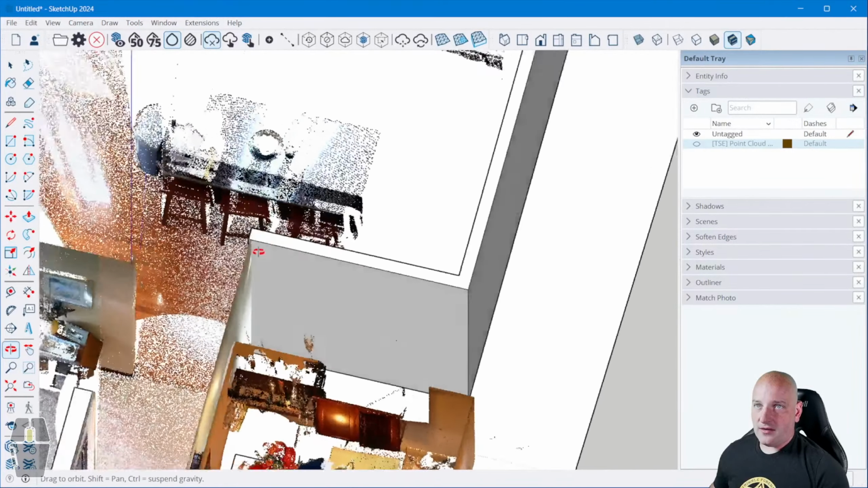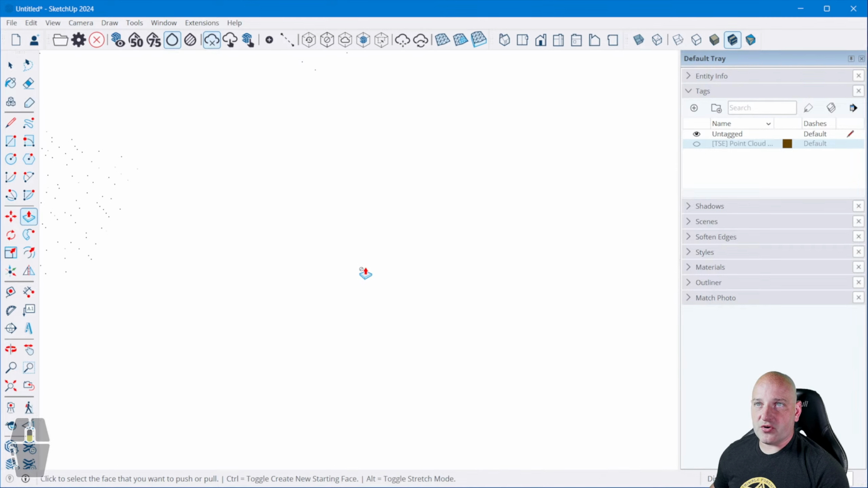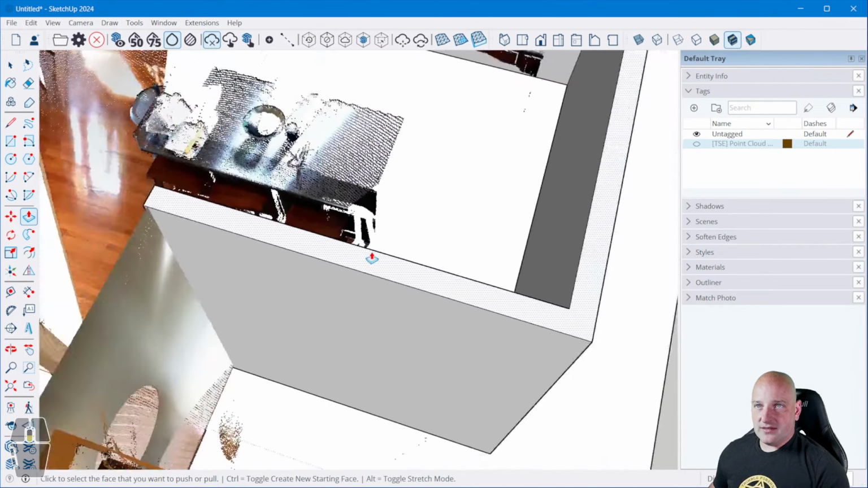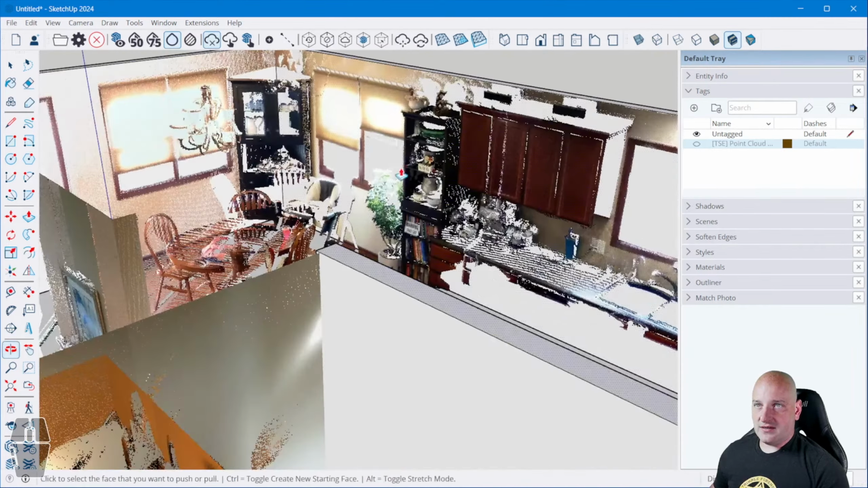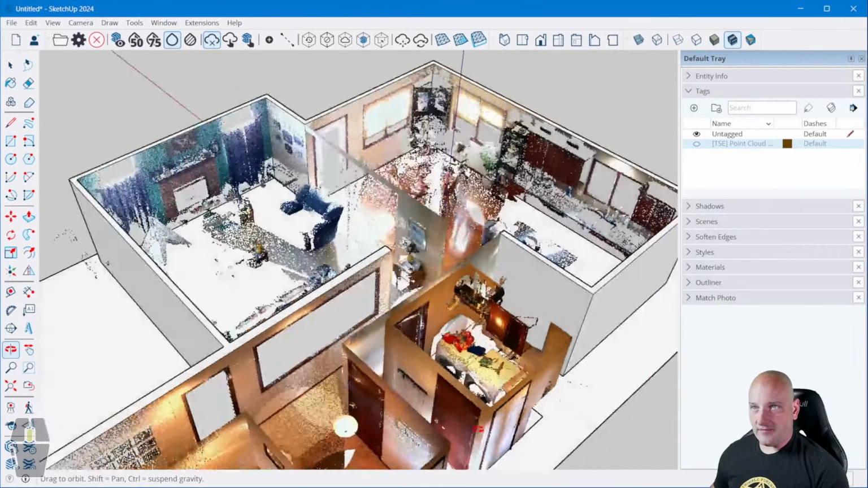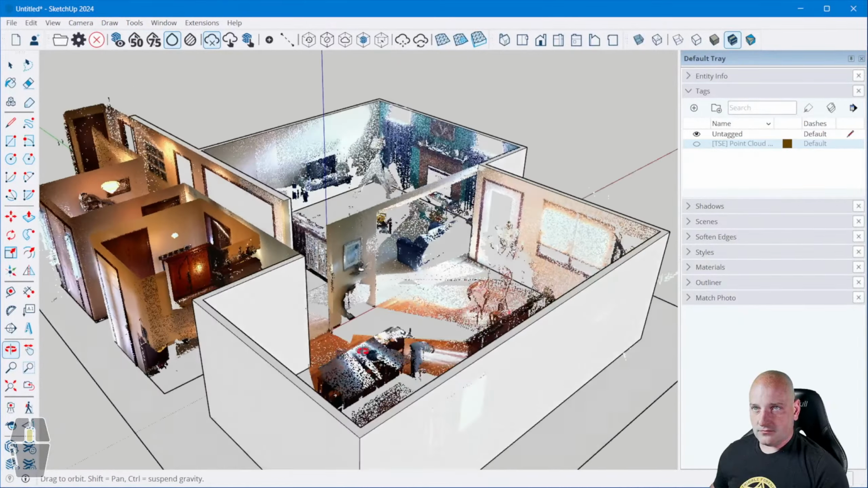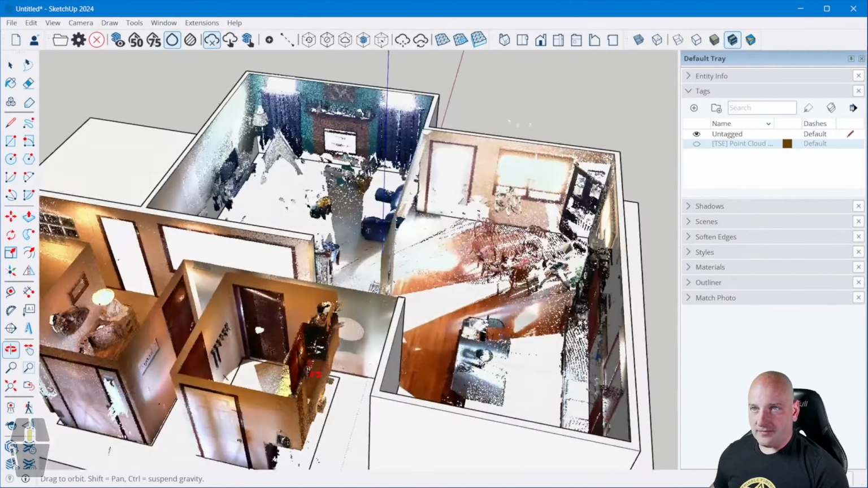Come up to that one. That looks good. Now, for my camera, I can also change this over to perspective view here, so it might make a little more sense geometrically for those of you on the call here. Yeah, it's looking good.